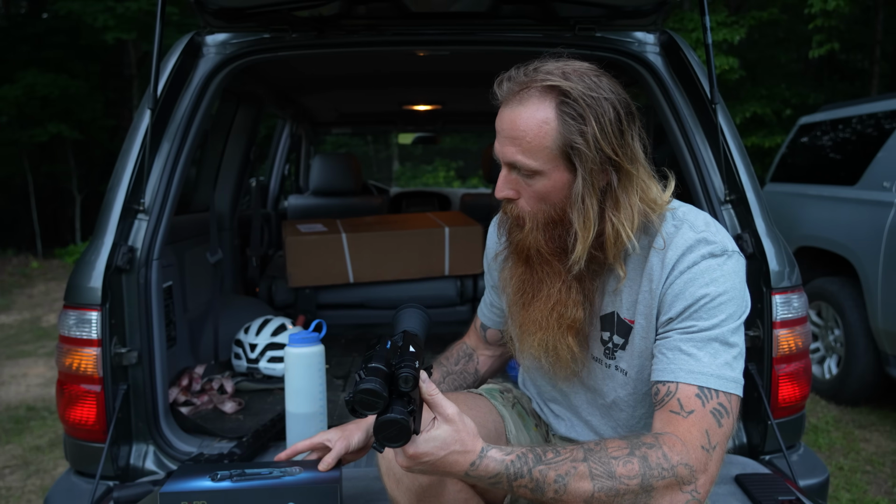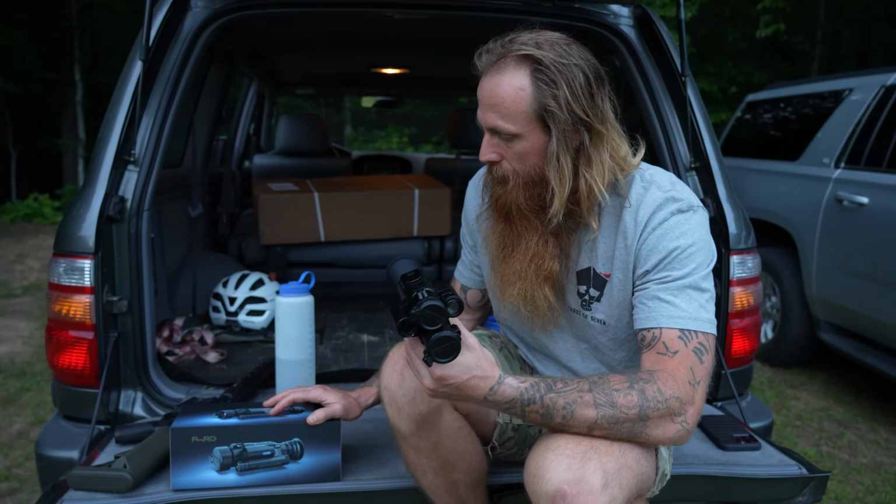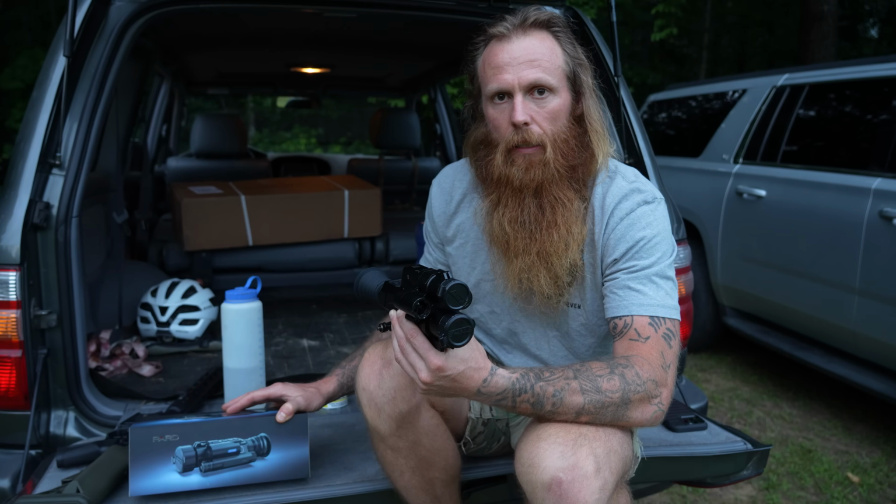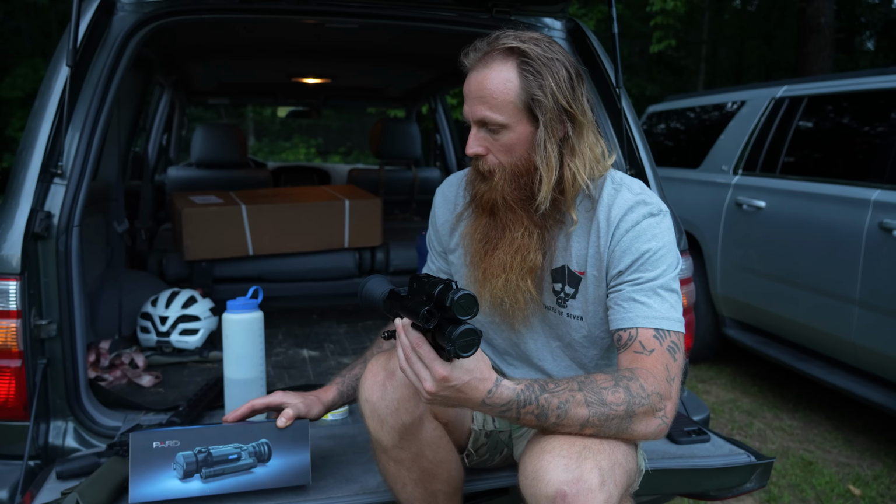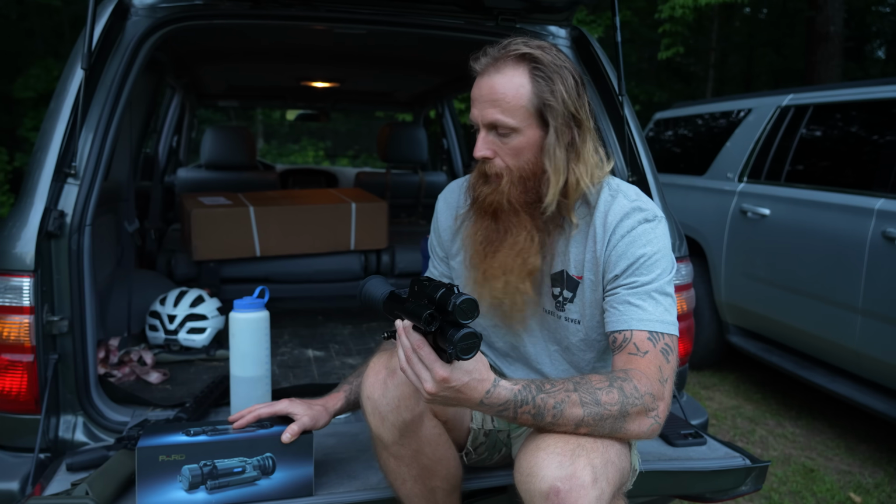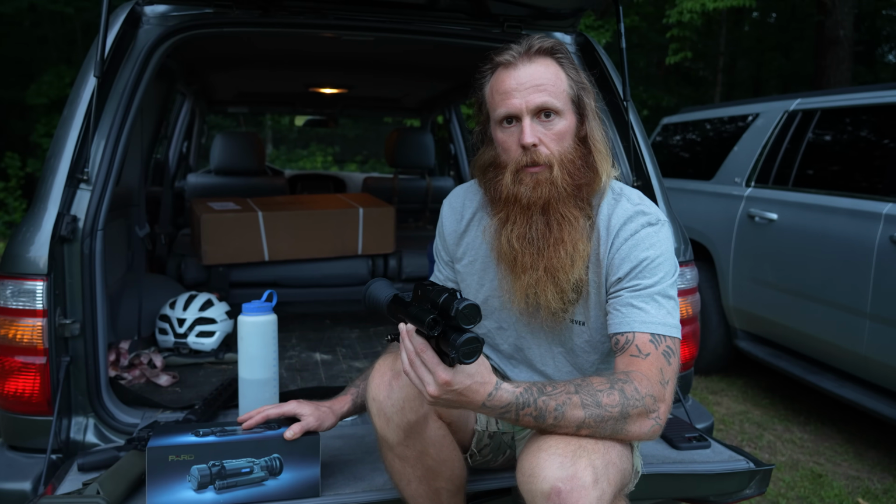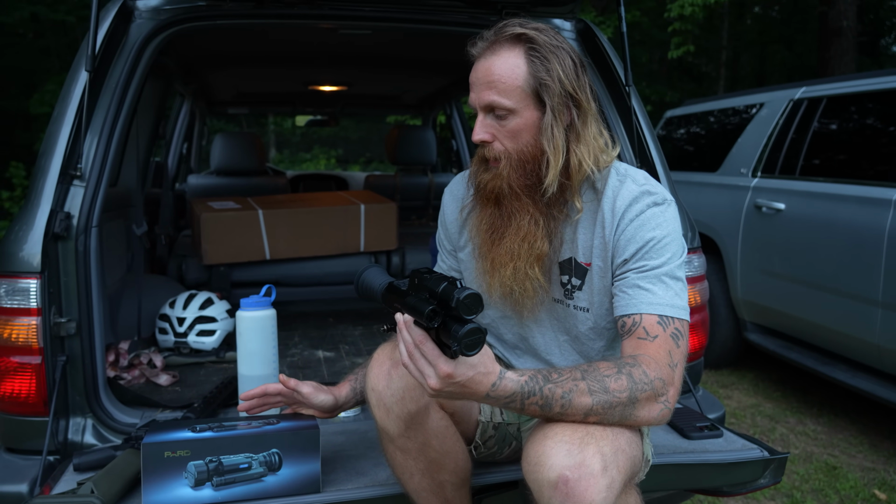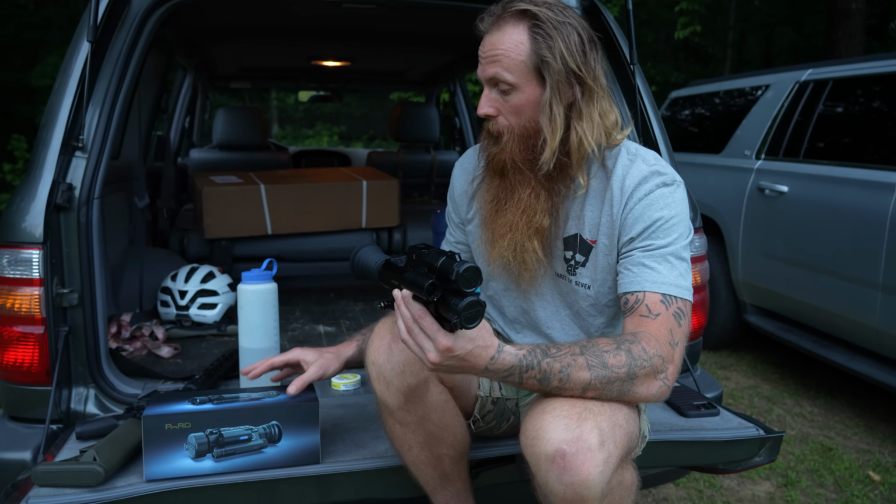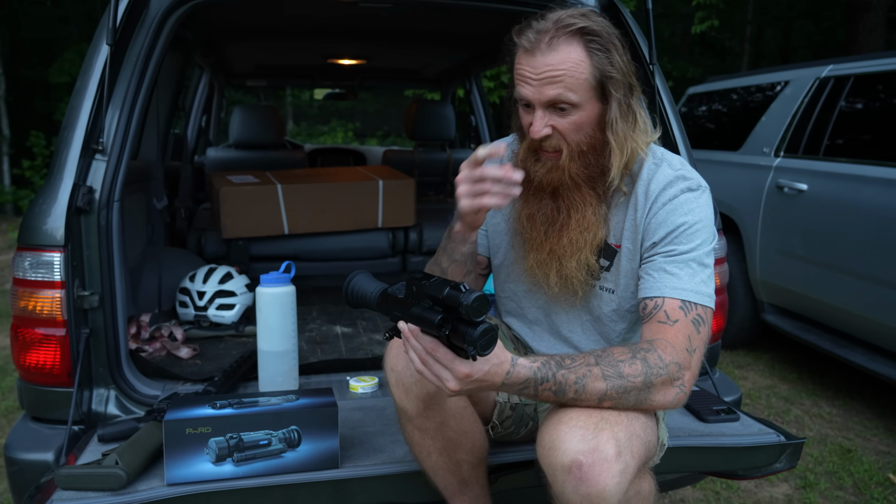Again, it's called Pard. I love the name because one of my favorite books is Lonesome Dove. In Lonesome Dove, one of the main characters, Augustus McCrae, also known as Gus, calls his buddies his pards. And it's just old school, man. I really like the name of this scope.